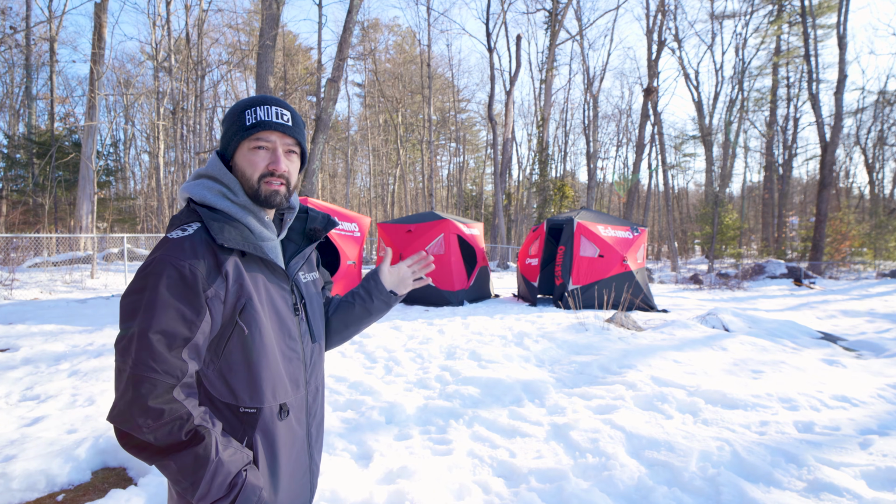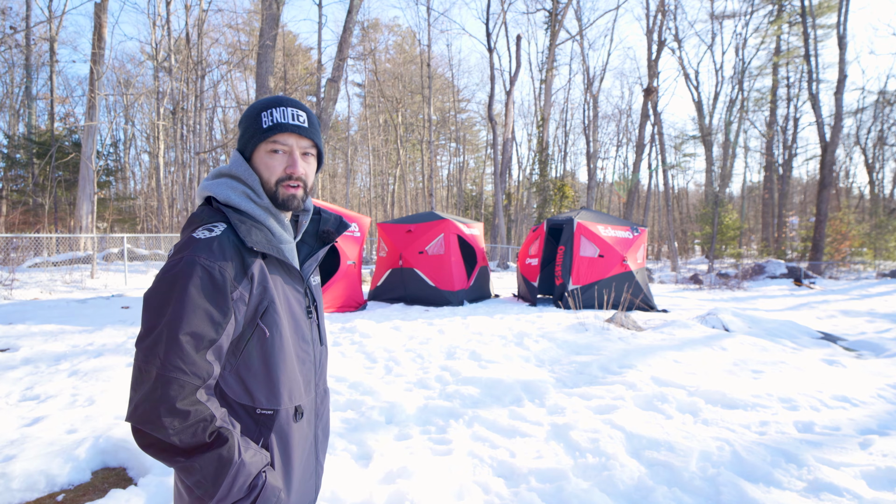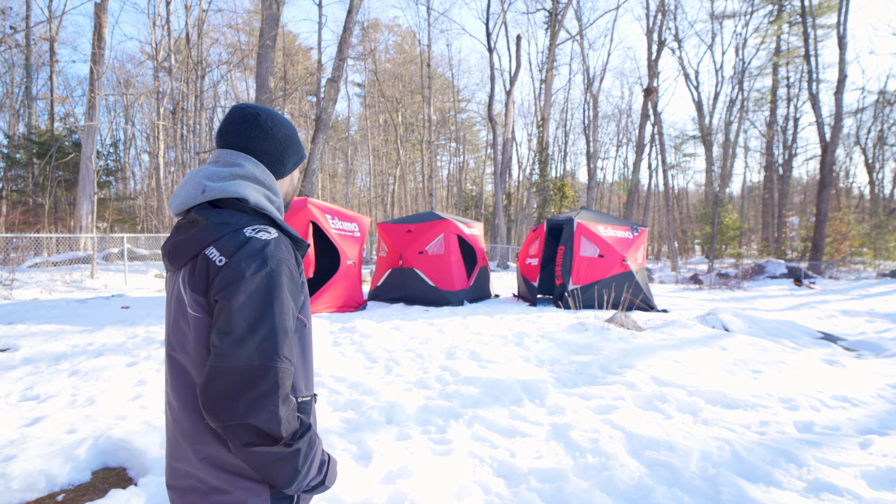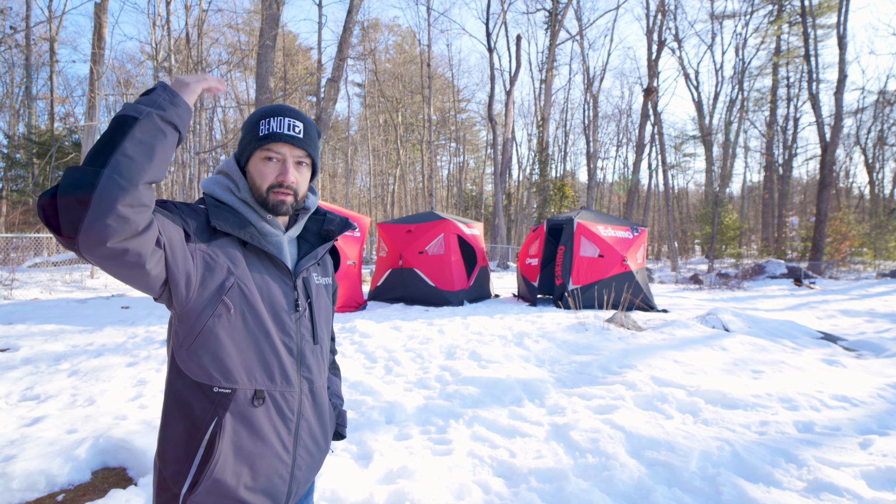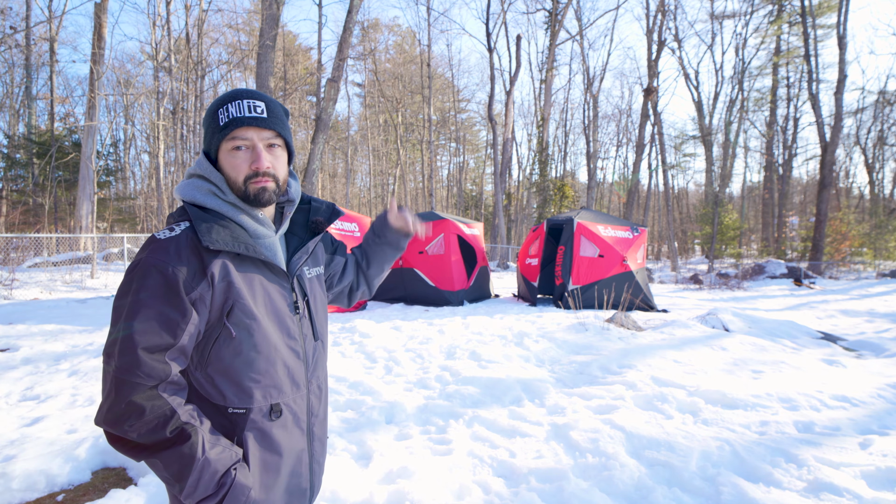The weight difference is not that much. And that walk-through door is just phenomenal. And they all set up really, really quick. That one takes a little bit longer to set up because it's got the poles, but that one cooled off faster. These two actually retain their heat. When I walked in there, it was actually still pretty warm, especially up in the top end of the shack where my head was. That's why I put a fan in there to blow that heat back down.